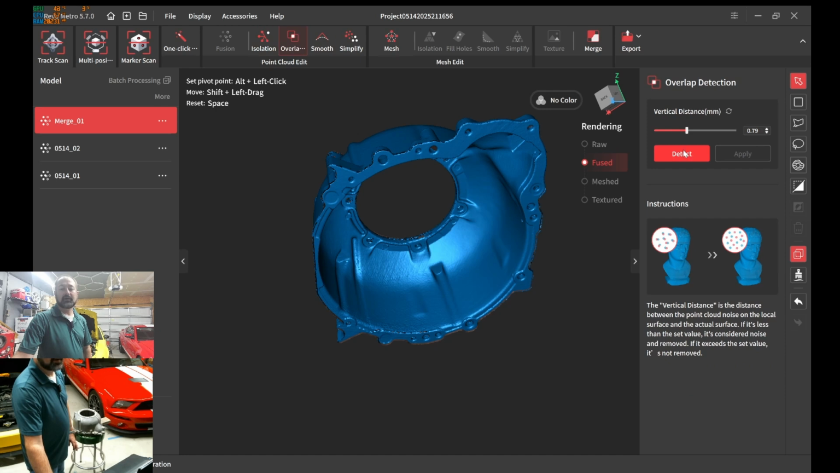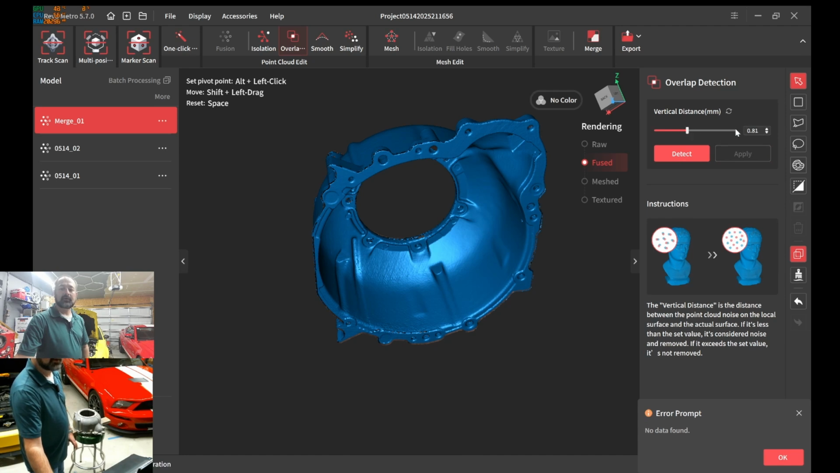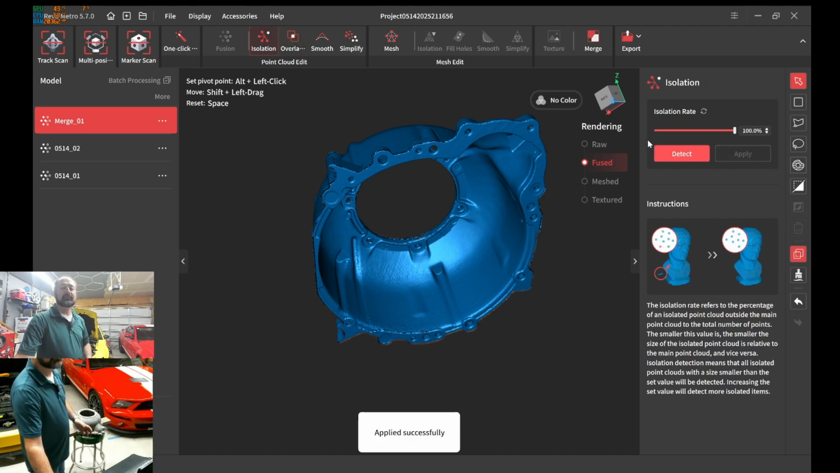So overlap. I thought I was doing overlap detection. No. Okay, didn't find any overlaps. Okay, it did find some right there. I'm going to go crazy with it and overlap way up here. And this is just cleaning it up before the mesh. I'm going to do isolation one more time.